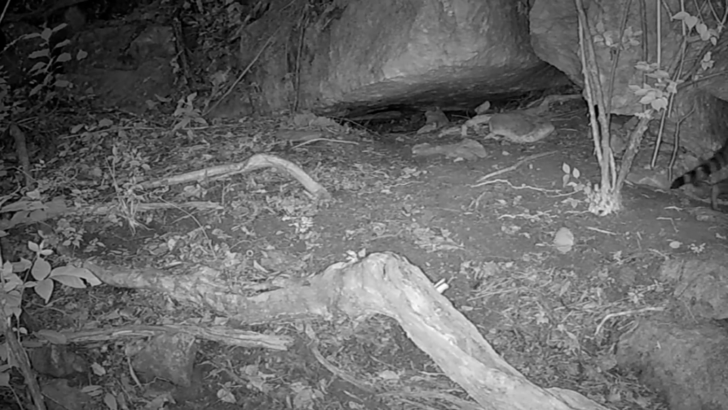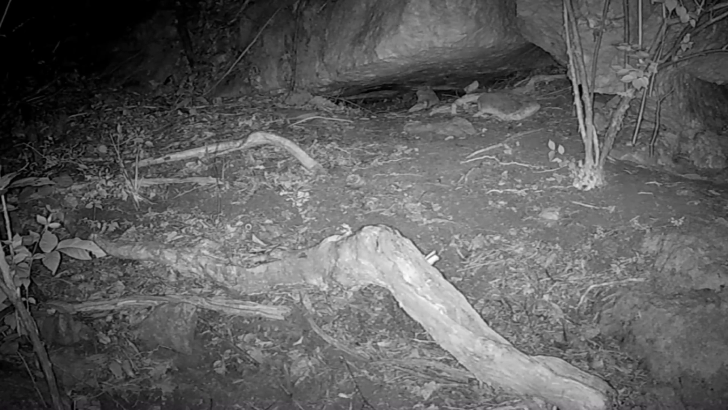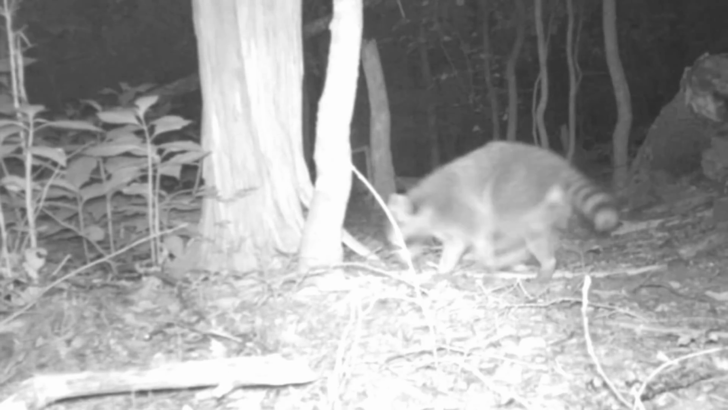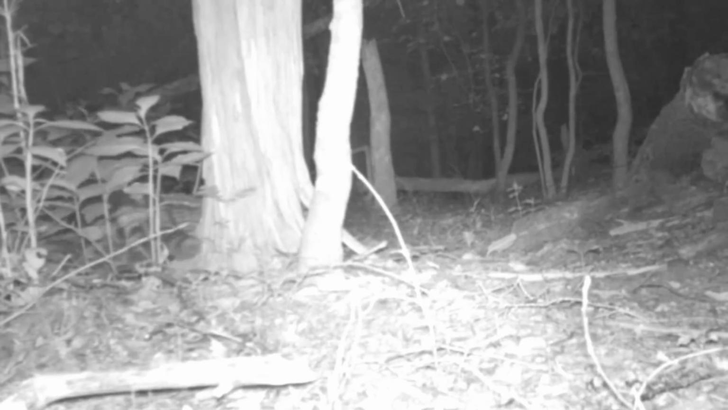The old coon, Rocky, they got to check this place out. This is an every night spot for them. Up on the ridge, that looks like Rocky too, prowling around. And down at the pond, it's so growed up you can't see them.